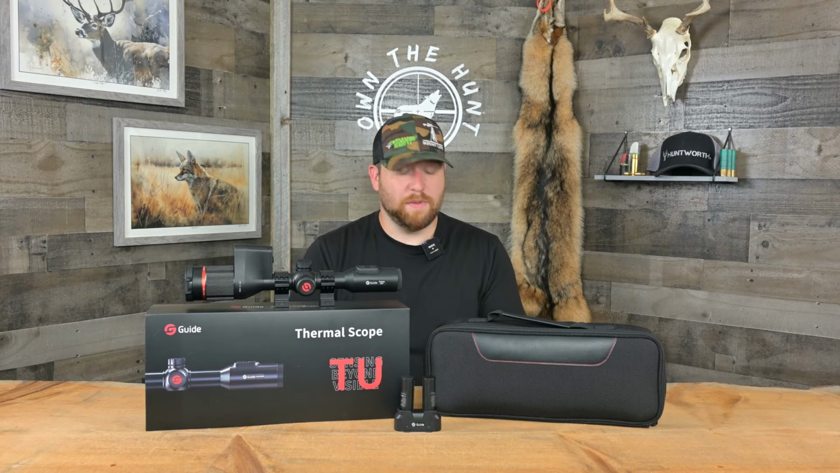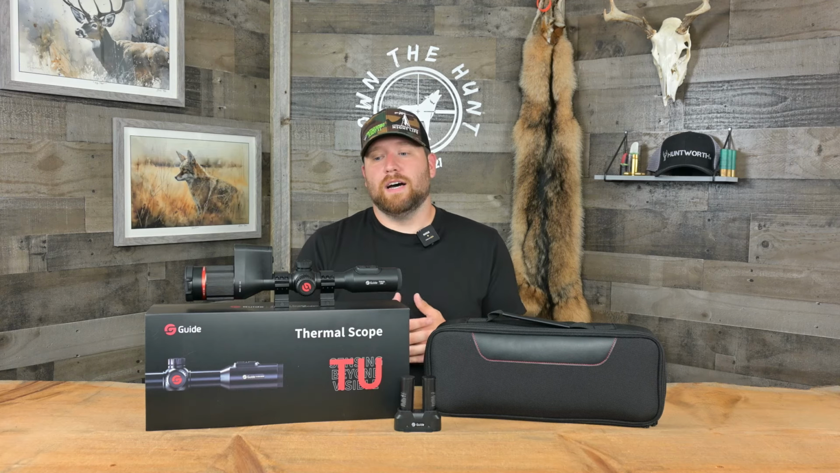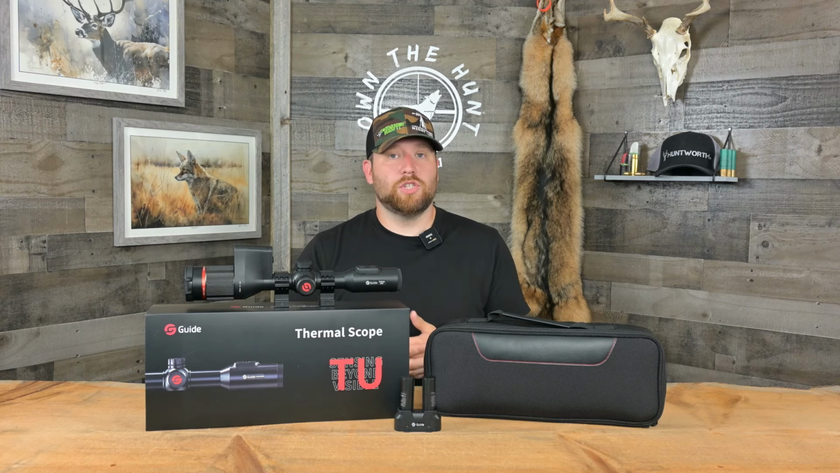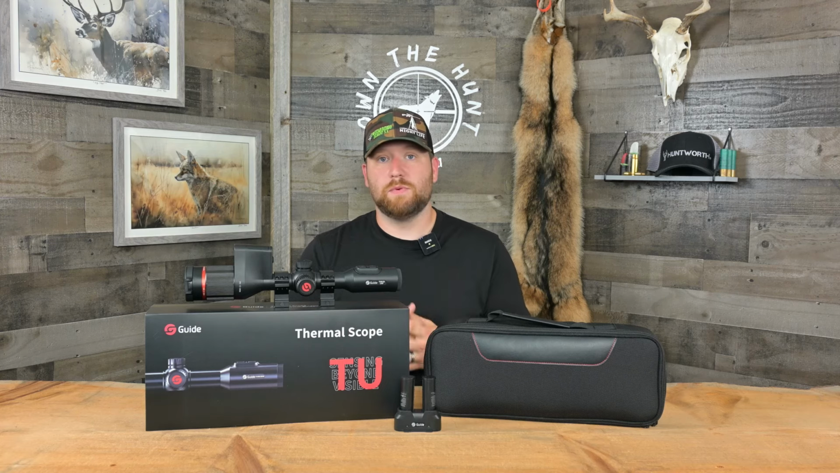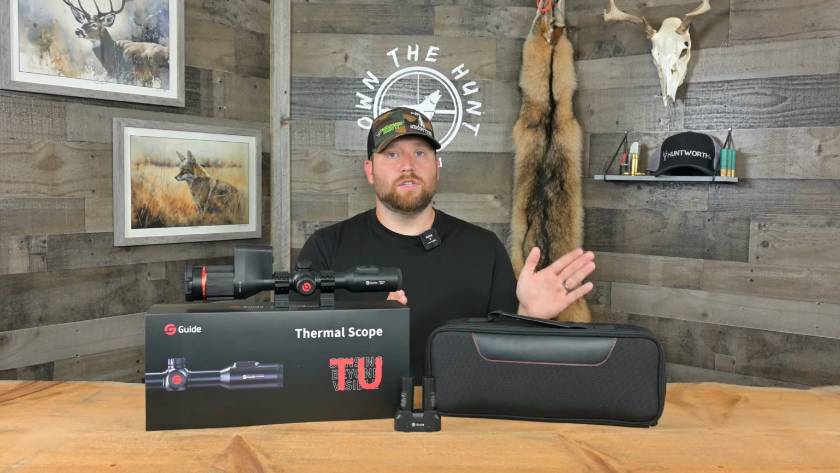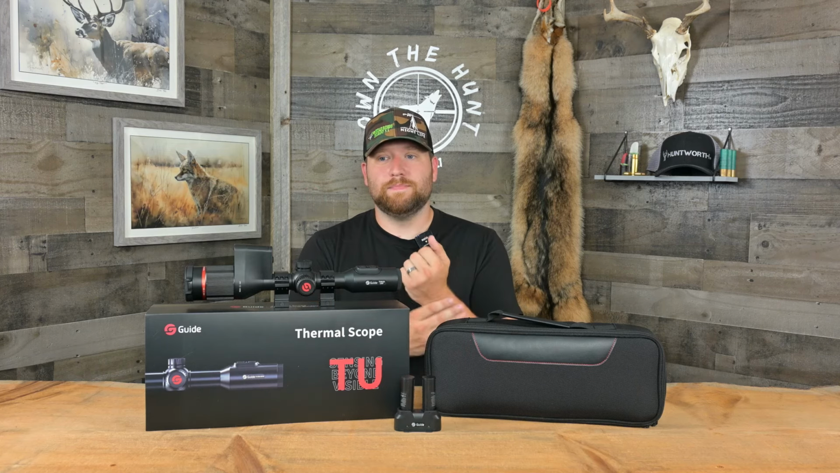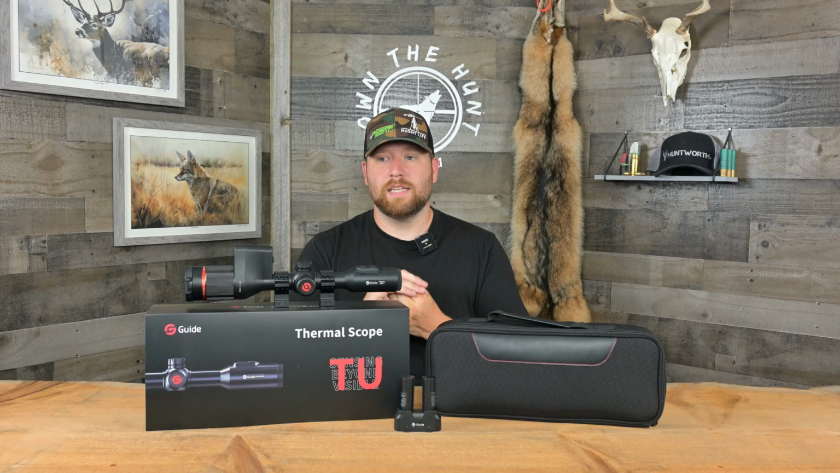I already talked about price, but this has a 2.36 base magnification. Some of you may say, well, that's kind of low, and some of you may say that's a little higher than I would like. Here's what I have to say about that. Looking through the scope, it does a phenomenal job at that base mag. It's a pretty sweet spot. I'd say 2.5 is almost the perfect area to where you can really cater to your hog hunters and your coyote hunters without giving up too much on either side, right?